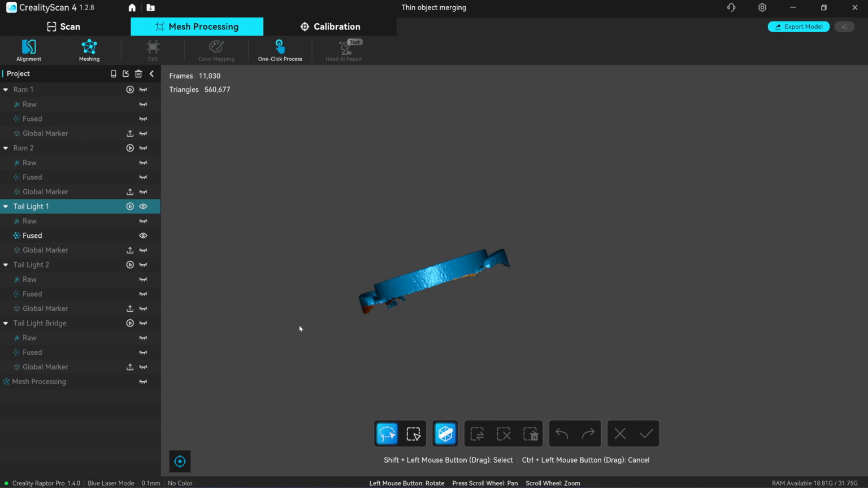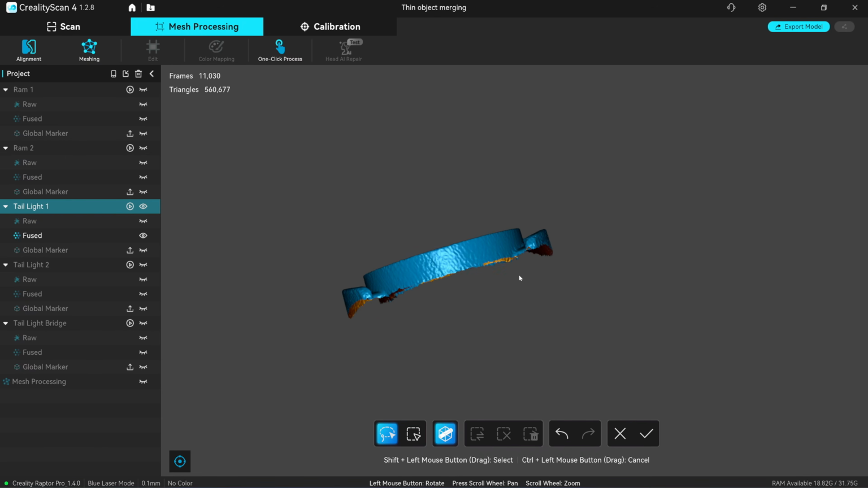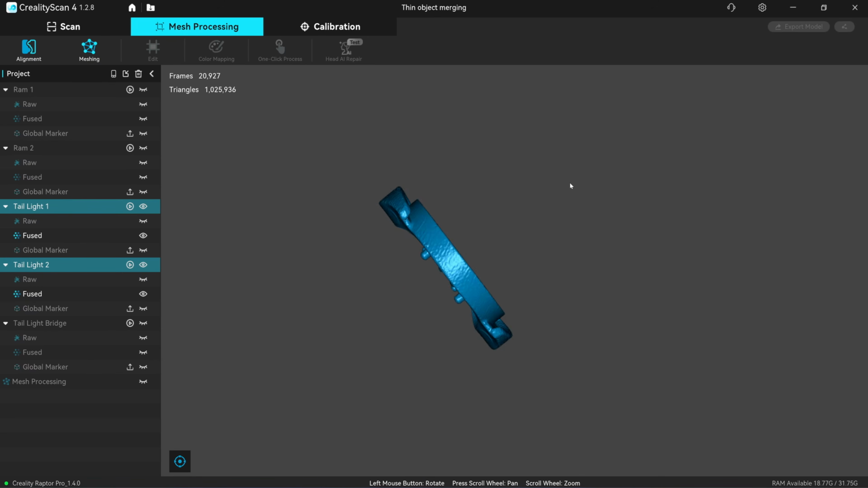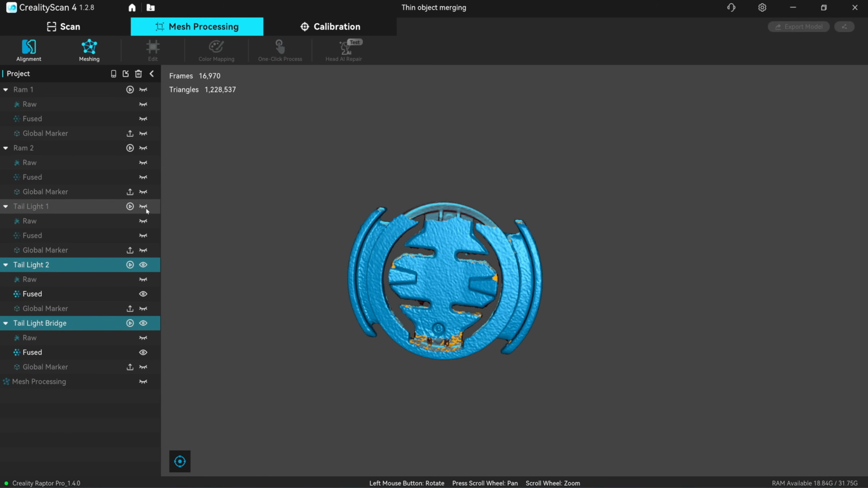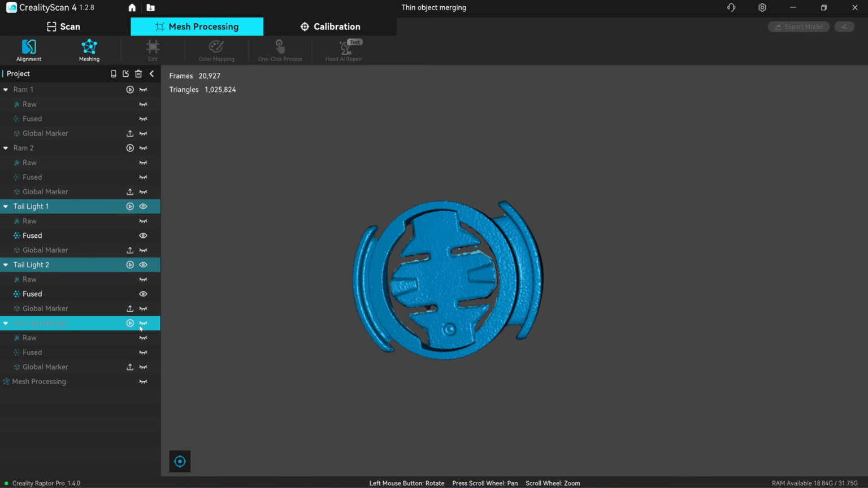I need to delete this support. It's not totally deleted. So this is the good part of this Creality Scan 4, where you can turn off some of the scans after alignment. Okay, this should be a complete scan. For the third one, if I turn the third one on, the quality of the scan is not better. I should keep it off, so I will delete it.